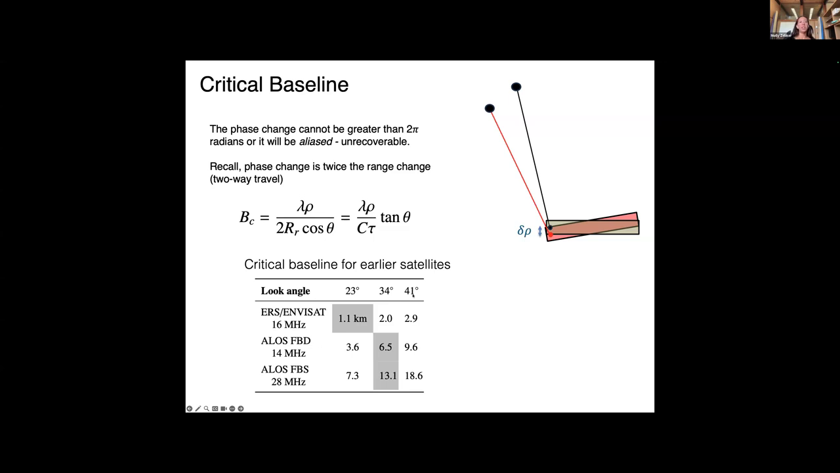Here are a couple of different incidence or look angles for different satellite systems. The earliest generation, ERS and Envisat, had a critical baseline of about 1 kilometer. ALOS has a couple of different modes where the critical baseline is 6 to 13 kilometers. Again, this is how far apart the satellites can be in space before the phase